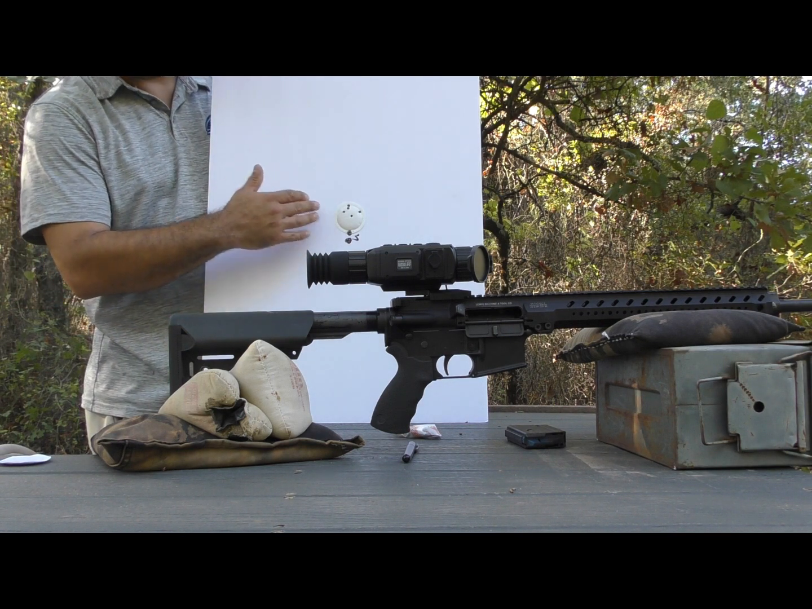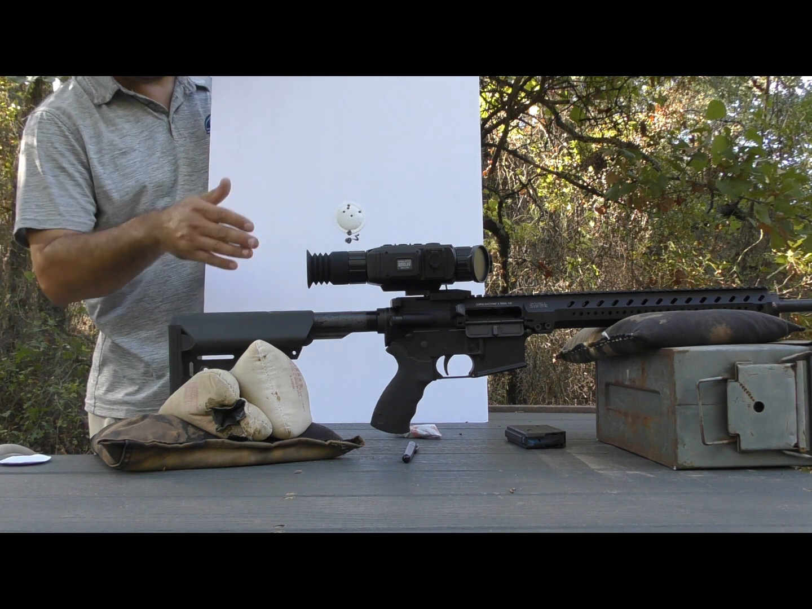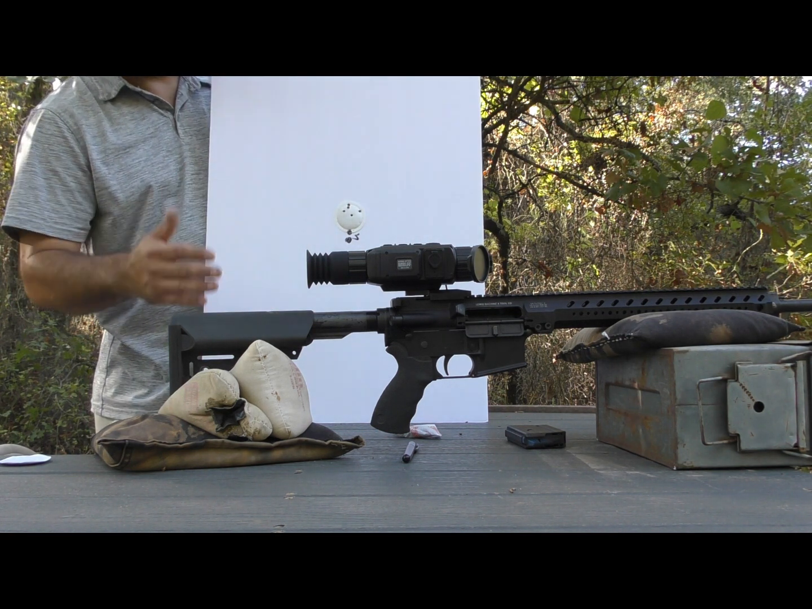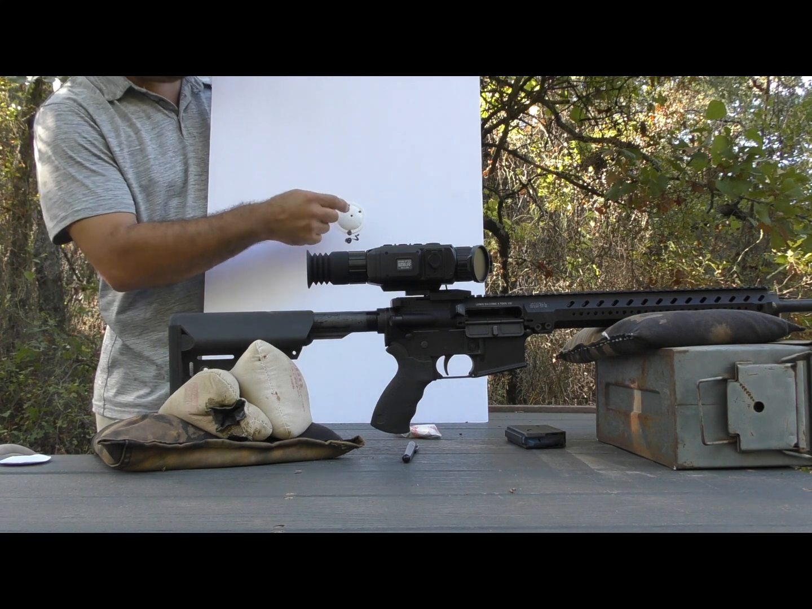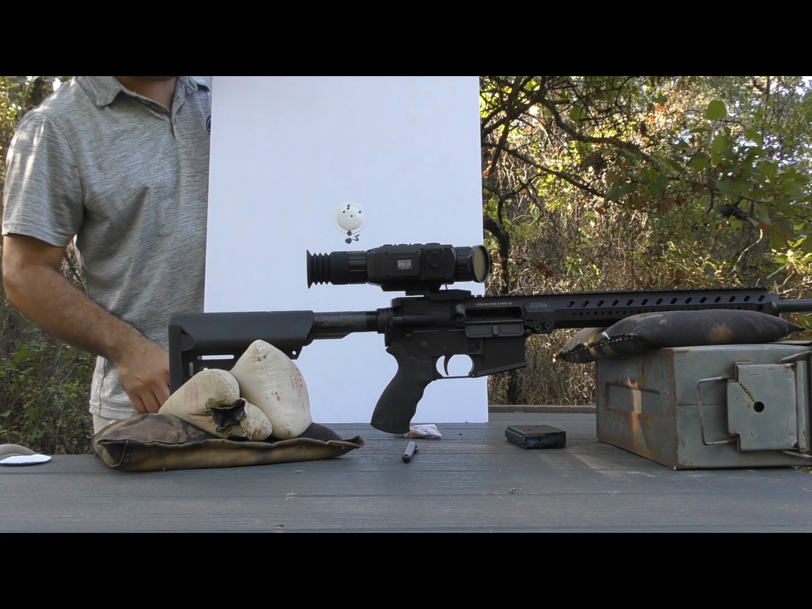We will look for in future testing and evaluation. This is the first day out with this optic, but I plan to hunt it within the next month. So we'll look over the course of the next month that it maintains this ability to group within 2 inches or less with this gun and ammunition.